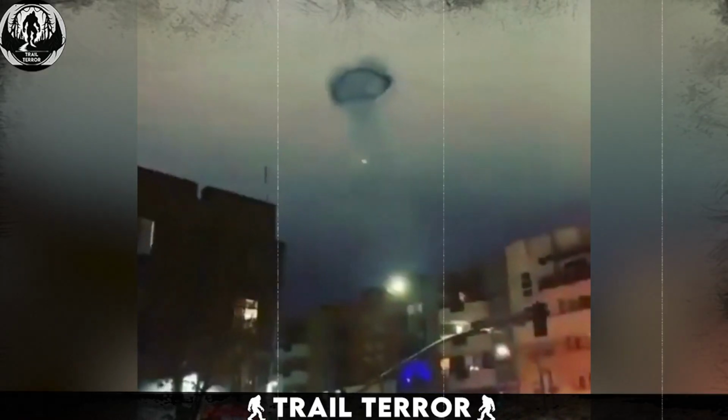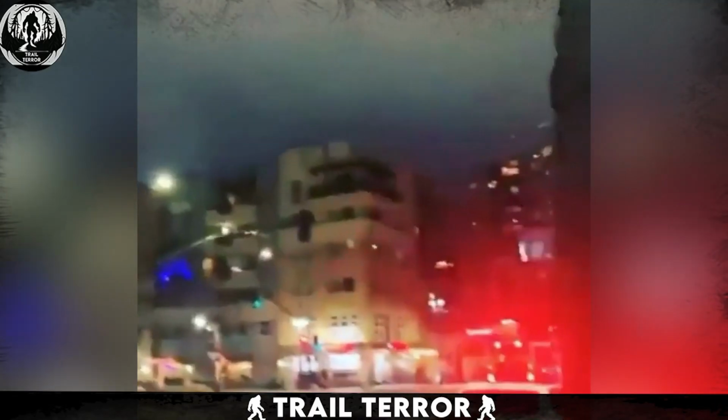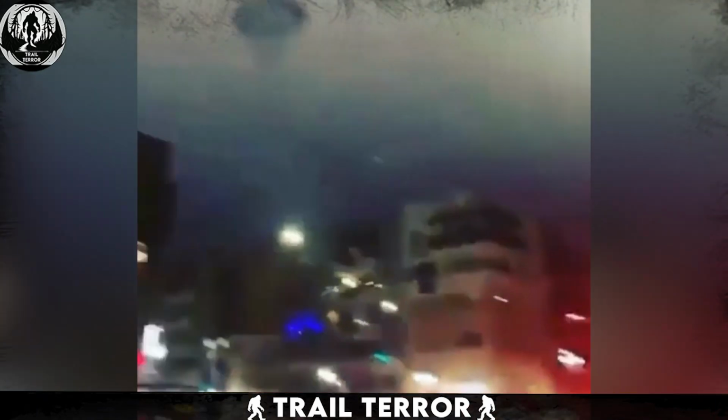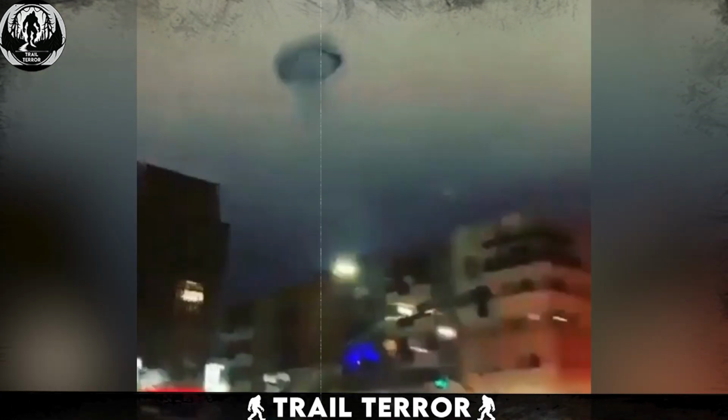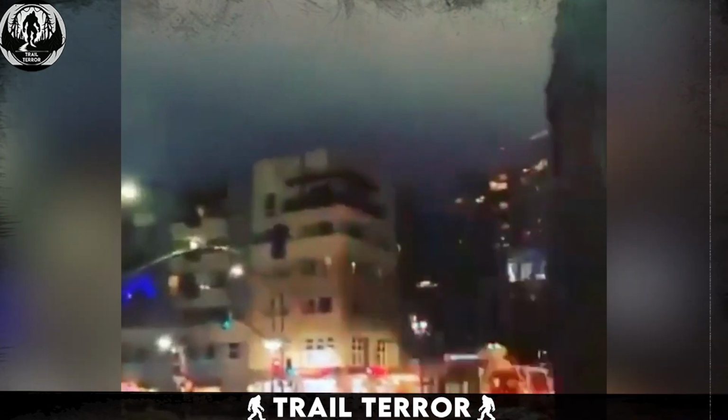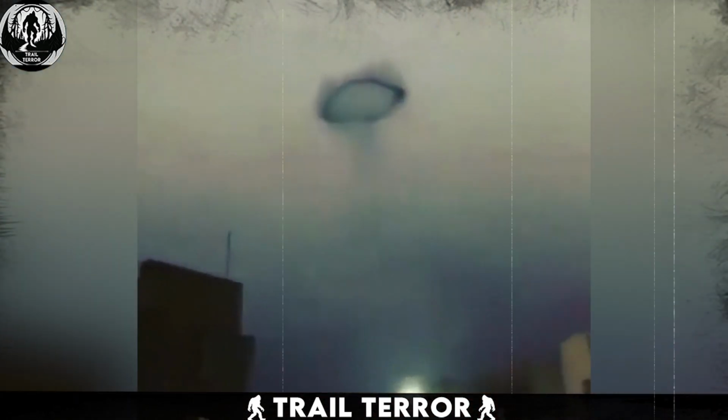In this intriguing video, the scene unfolds in the middle of a road, captured by an onlooker. What stands out immediately is a black circle hovering above the road. This circle is enveloped in a cloud of dust, creating an otherworldly appearance. It strongly resembles what many would describe as an unidentified flying object.